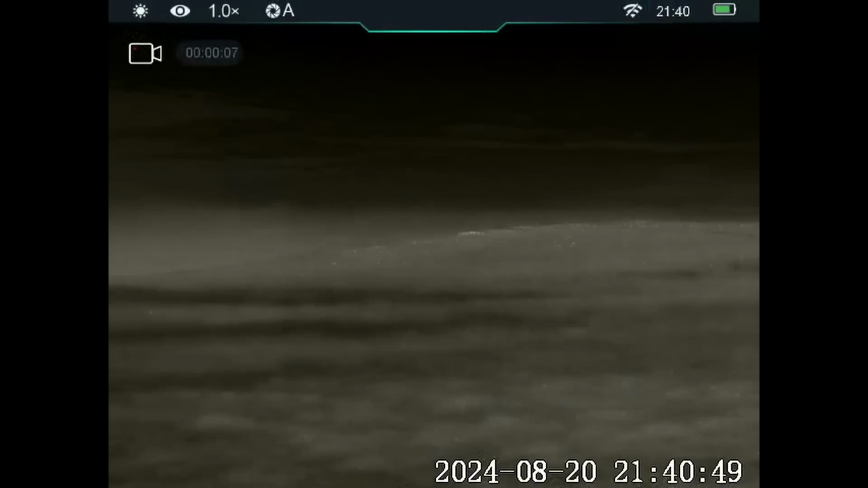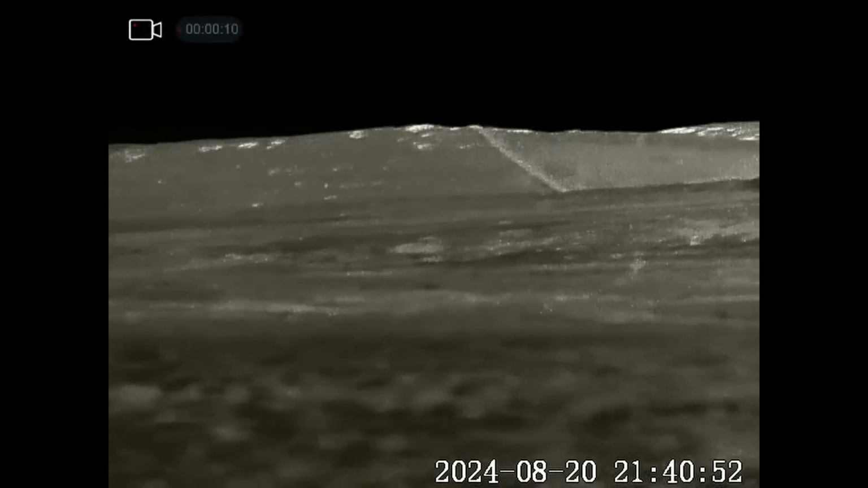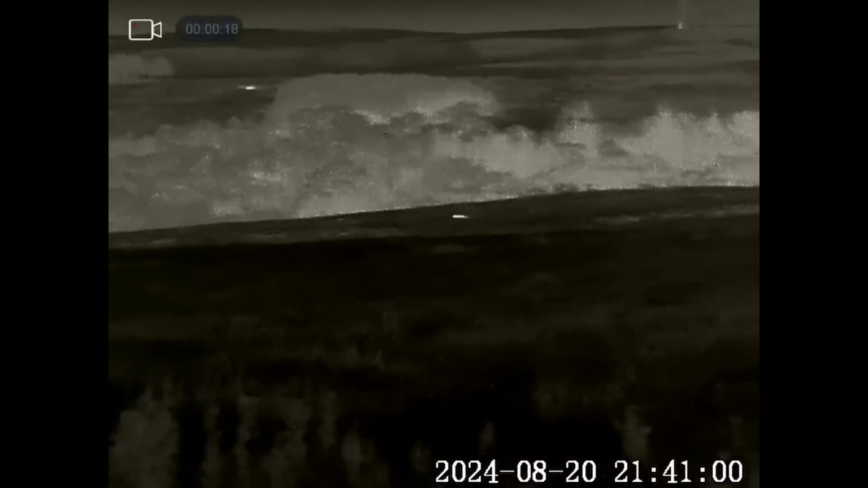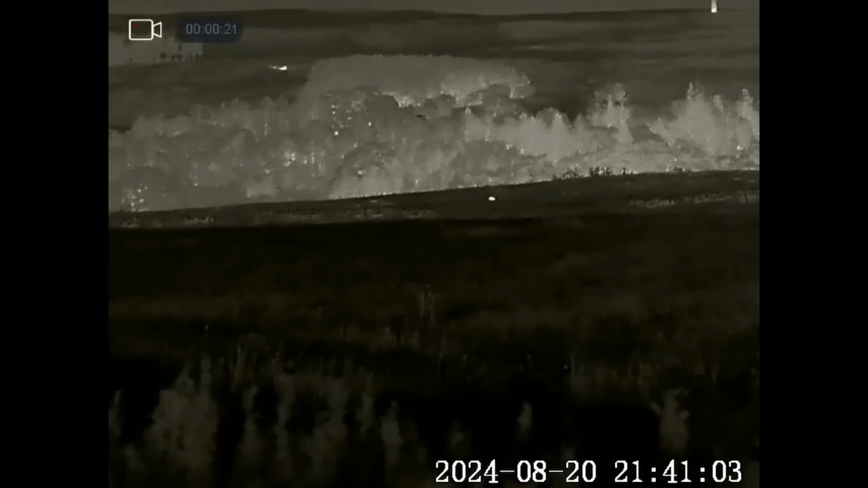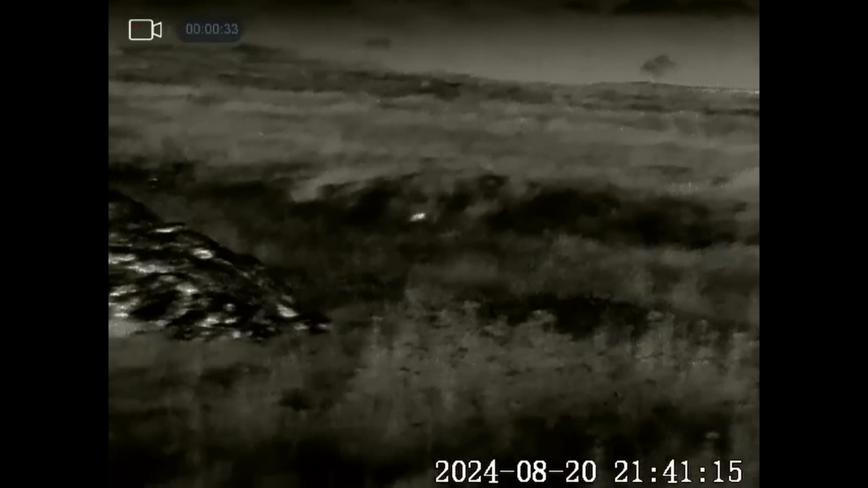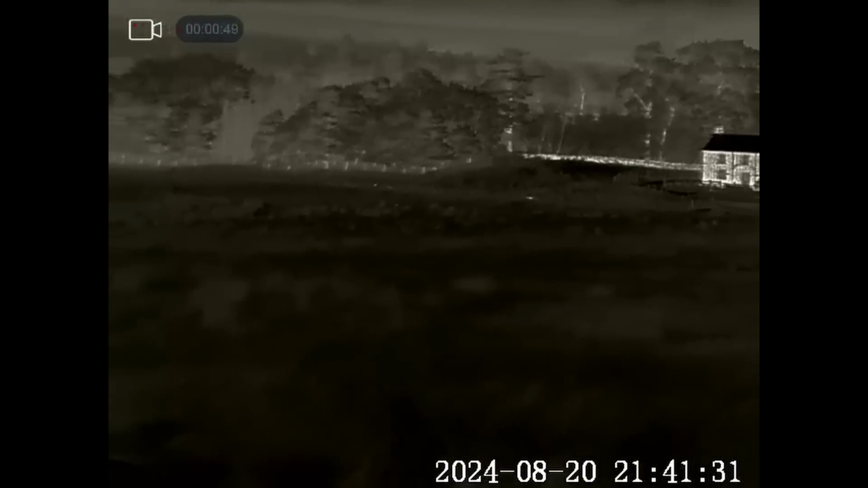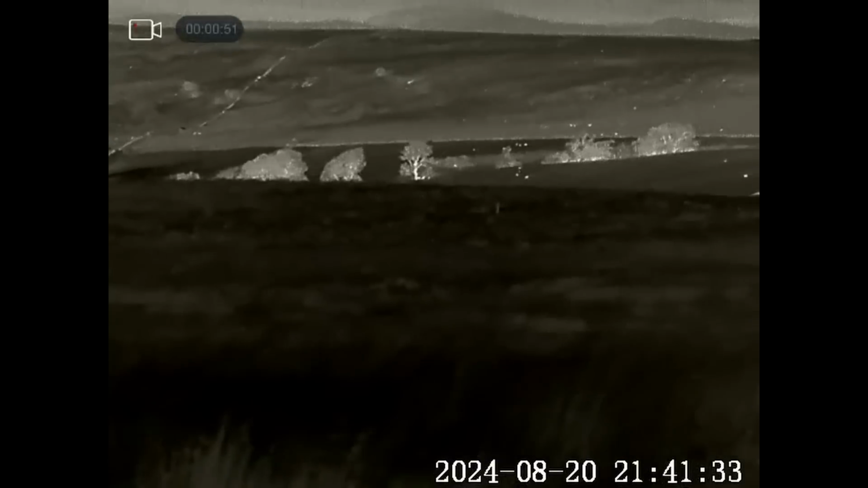That's one hell of a full moon that's up now. It's like daylight out here. Not very good for foxing at all. That's a badger. They're everywhere around here. That to the right was just a rock, that there. That's just heated up through the daytime. And that down at the bottom is just a rabbit. They just come out the wood line.